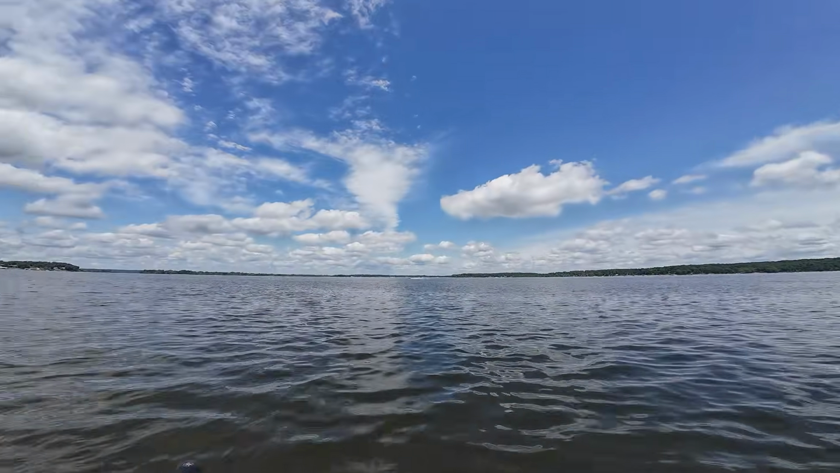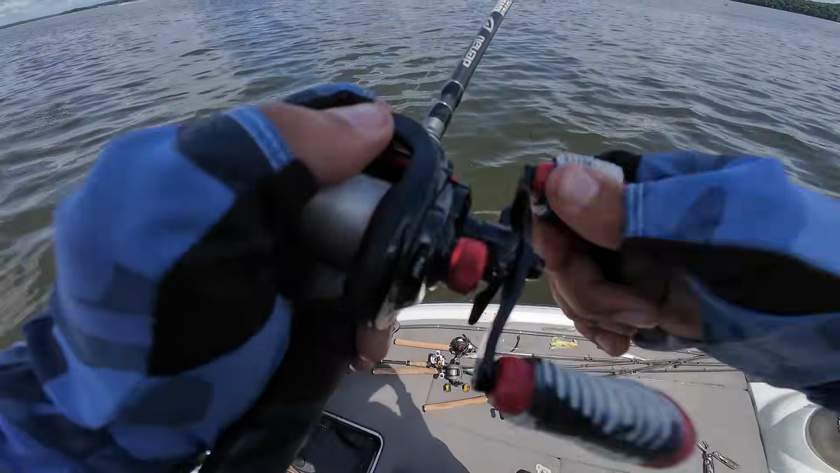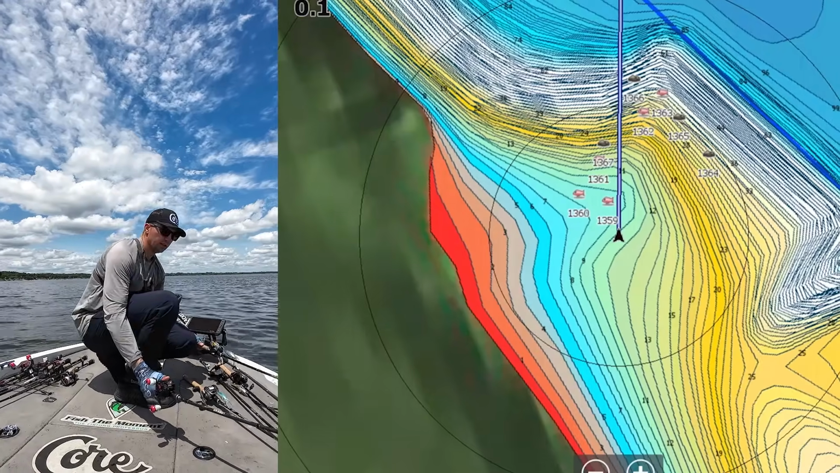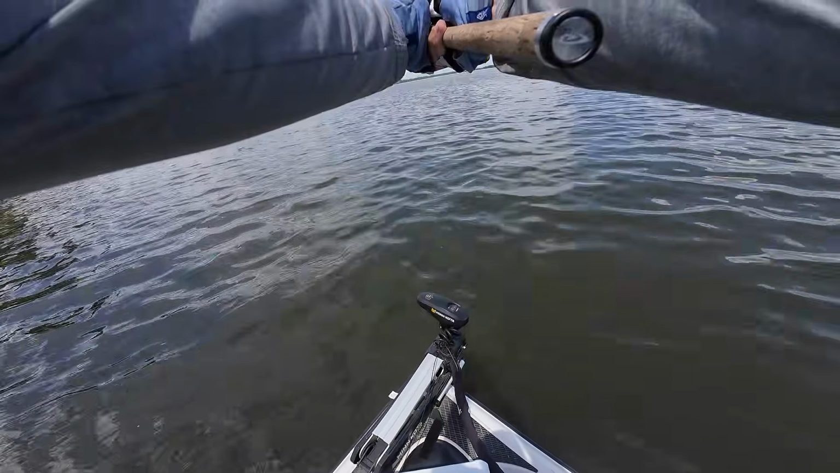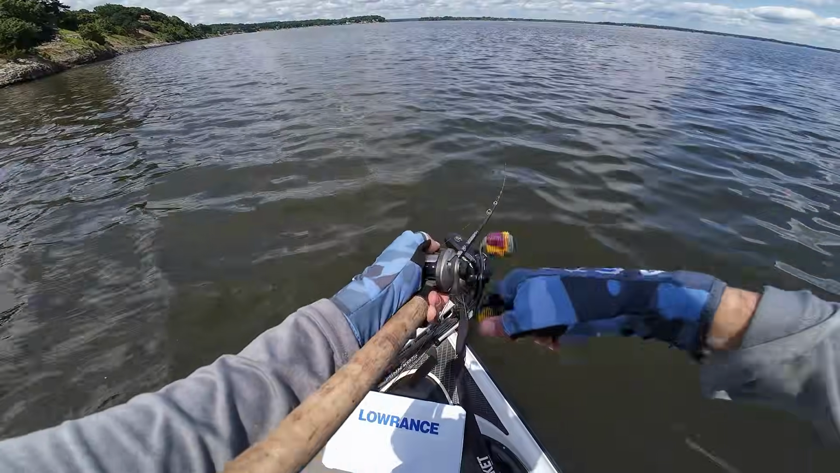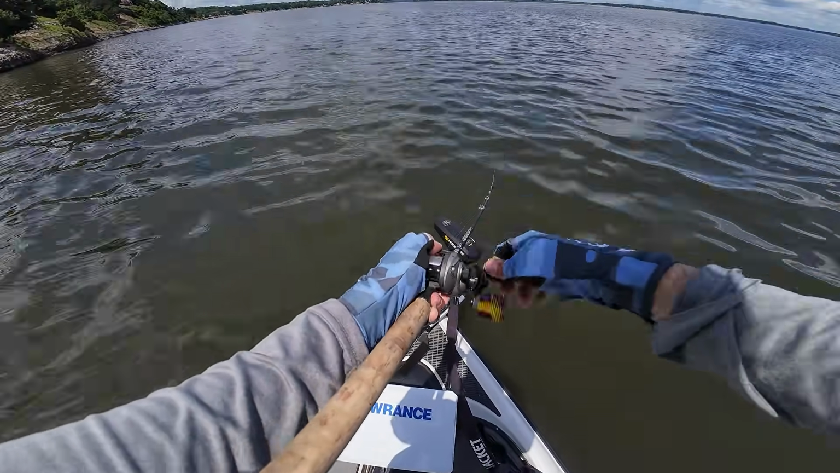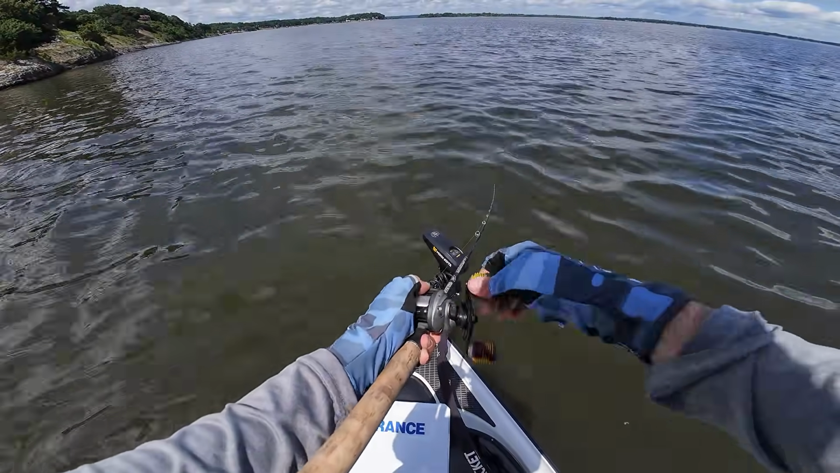Got him. Oh, another little guy. Tossed it. Okay, we got the cast. Let me see if I can fire up there with this Squarebill. Maybe a bigger one will eat it. Every time I make that cast on that spot with the spunk shad, I at least get one to bite it. There just seems to be a lot of little guys down there, but I saw some bigger ones, so we know there's some better quality fish down there. It's just a matter of getting them to bite.